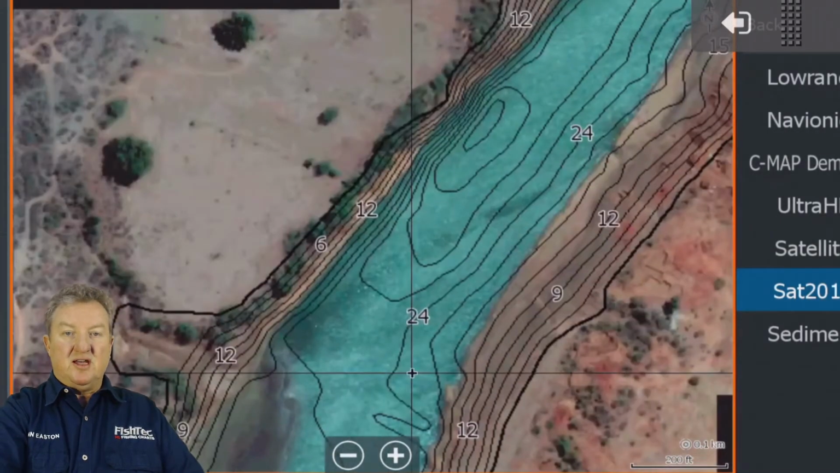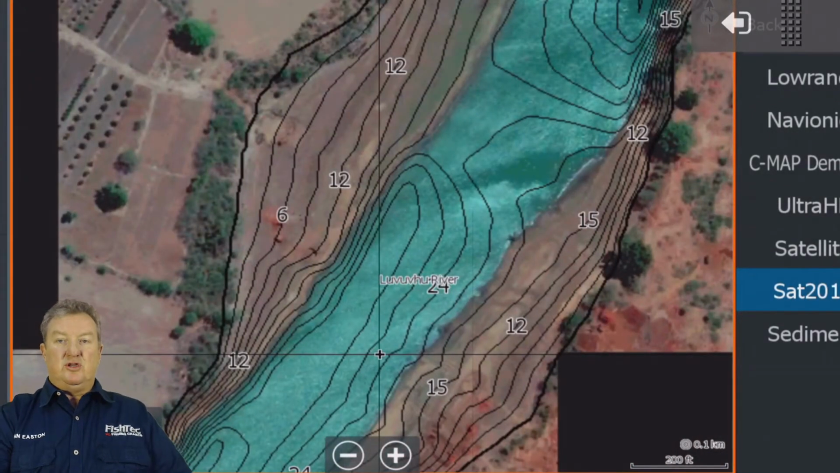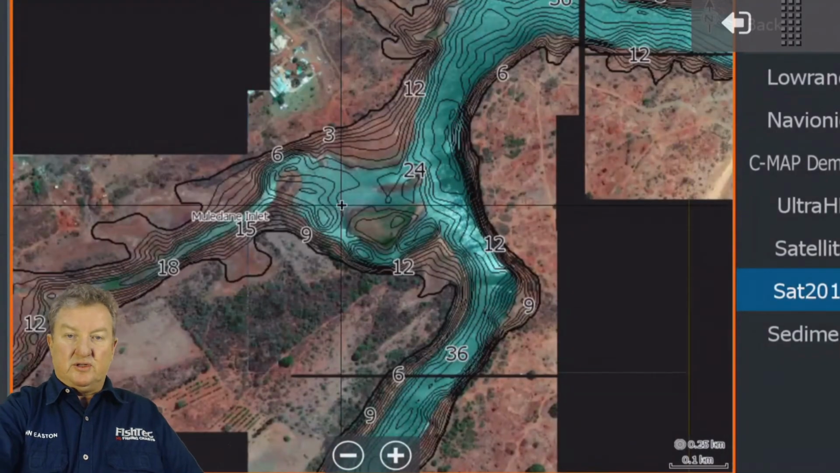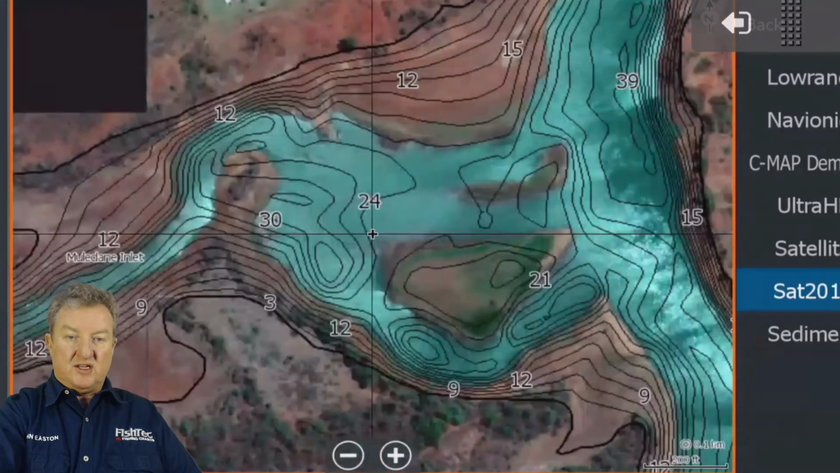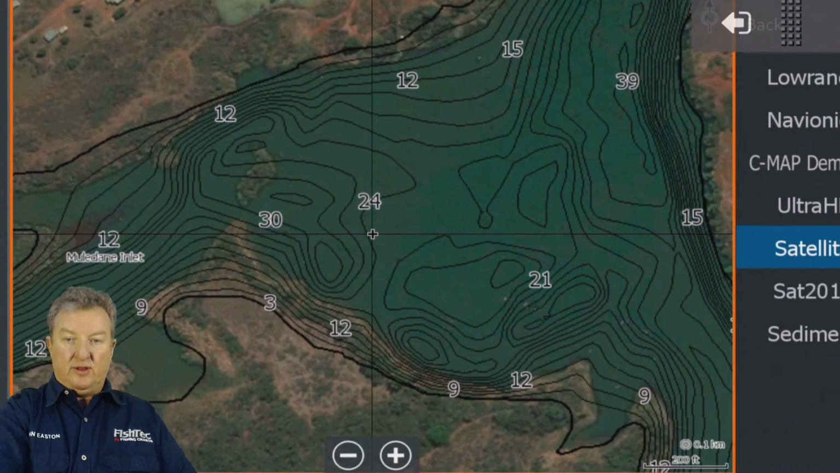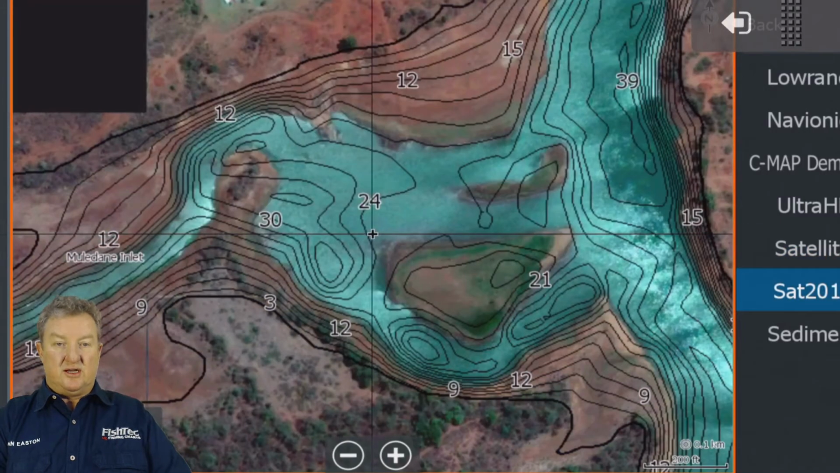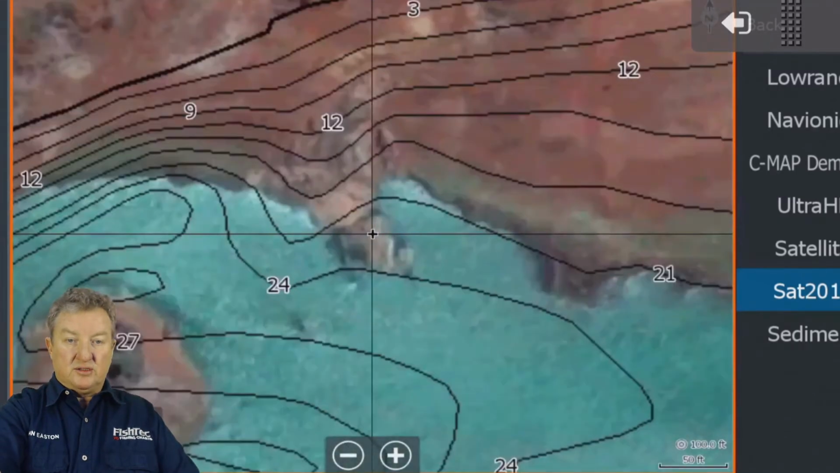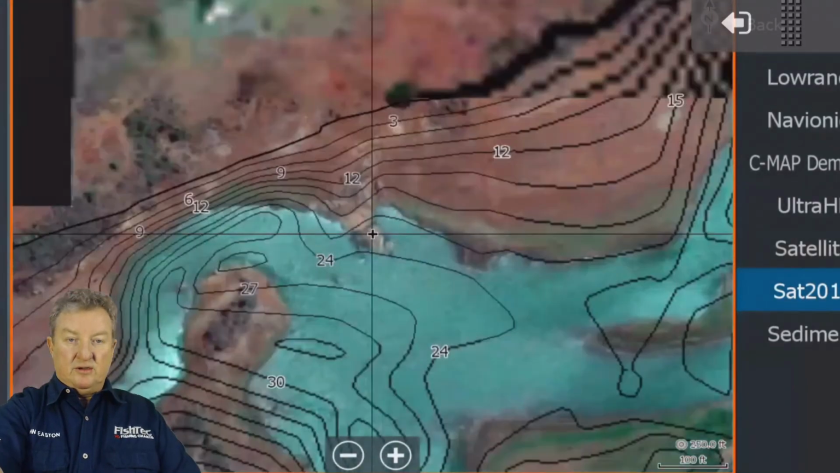But this satellite is low enough for you to actually see it, guys. And then of course, an area like that, if you're using normal satellite, it's going to look fine to you. You're going to think, oh, that's fine, I can go flying through there. But as you can see, if you switch over to satellite 2016, there's all sorts of little bits and pieces here that can cause some nonsense. So just watch out for that.